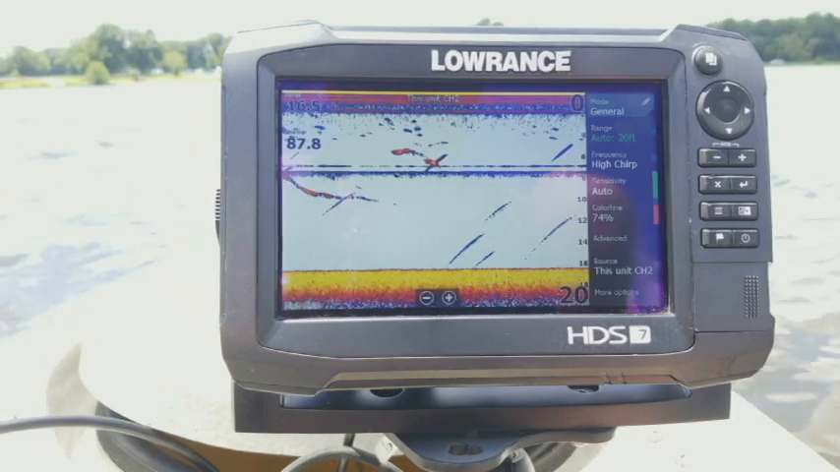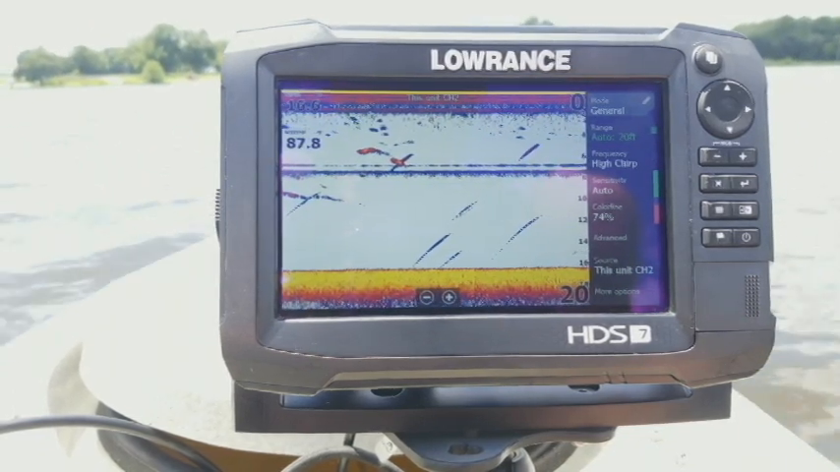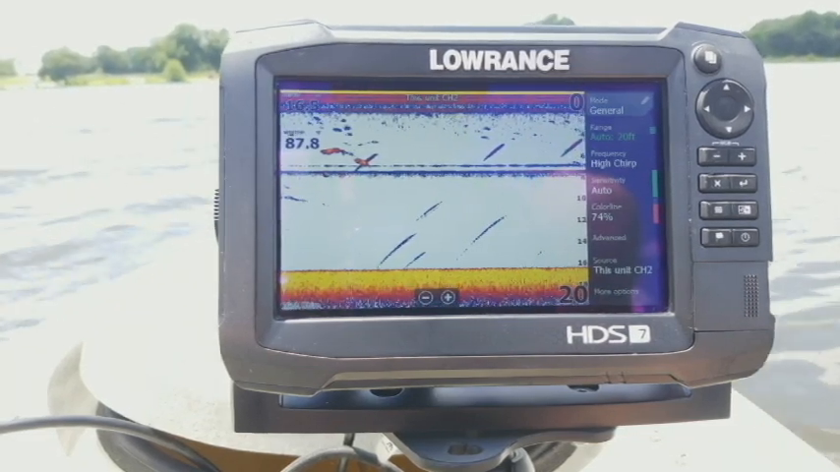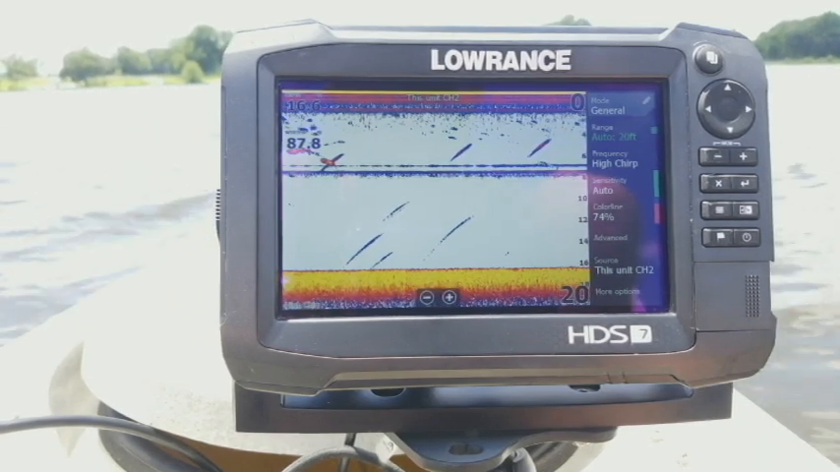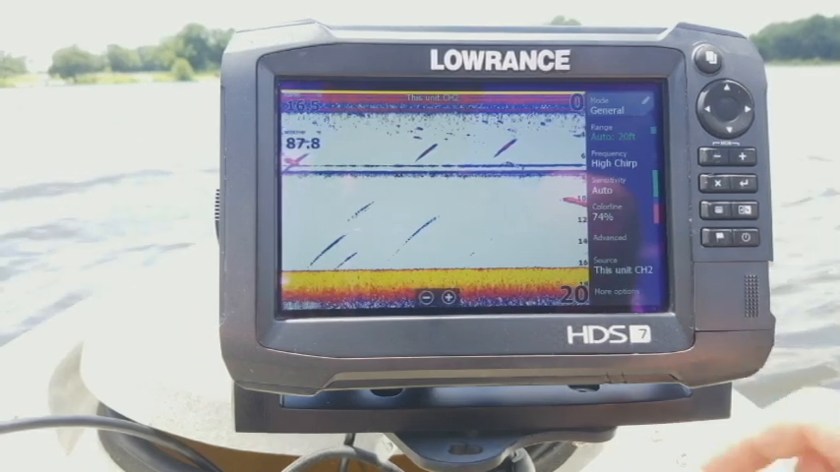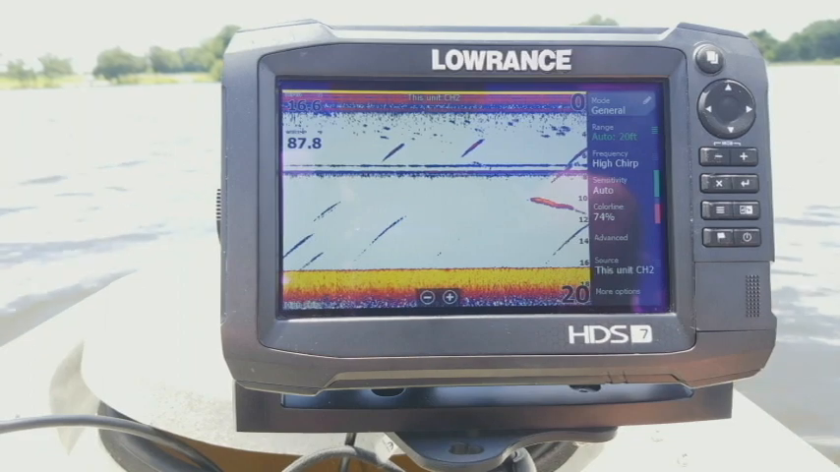Now I'm running, like I said, the 3-in-1 active imaging transducer, which plugs into the black port on the back of the unit. You also have a blue port. On these units, they are dual channel chirp processors. So your blue port is your channel 1, your black port is your channel 2. So it's very important that you have the correct source selected on these units.